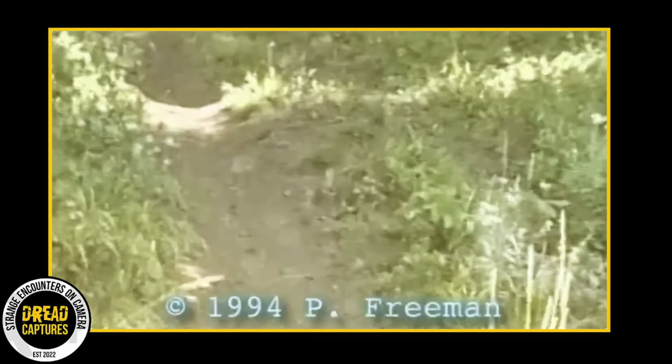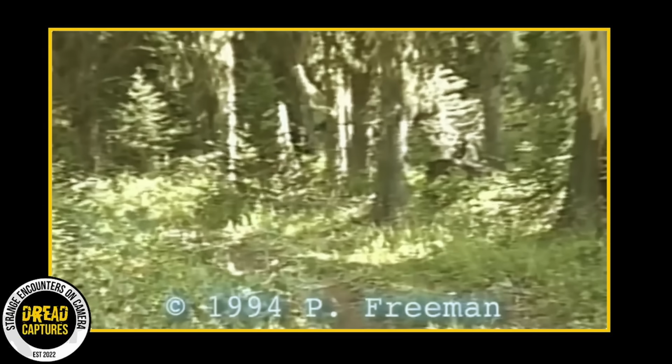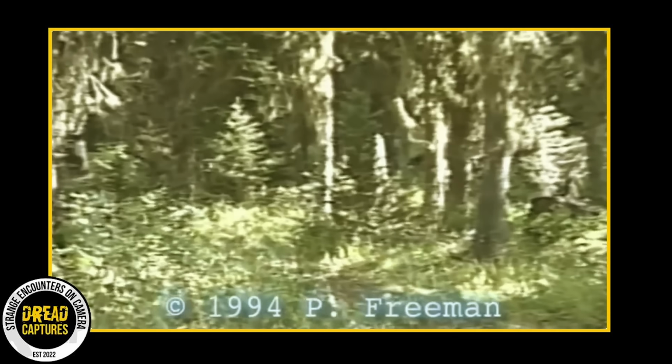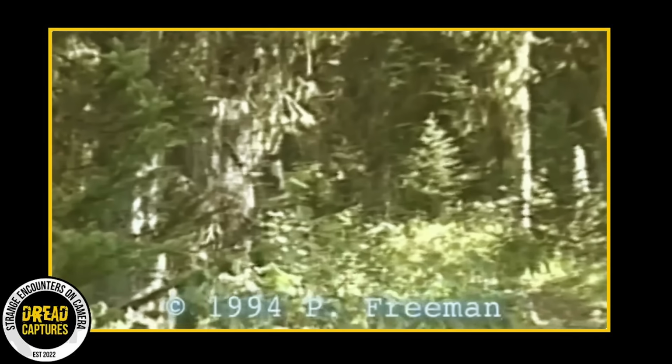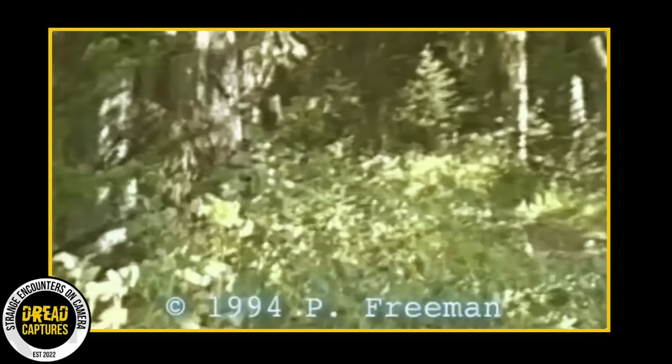Can't see much up through here. I hear the brush popping and stuff. Oh, there he goes. Jesus. Get up here where I can see him real quick. Get up here. Get a better picture.